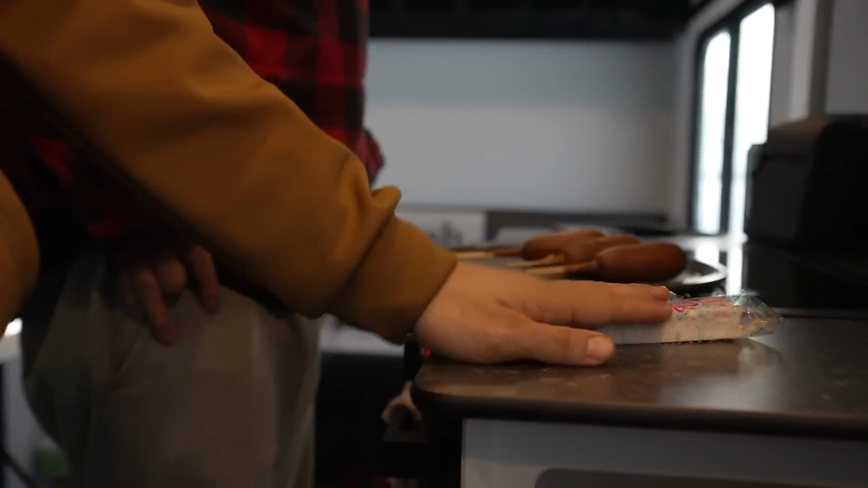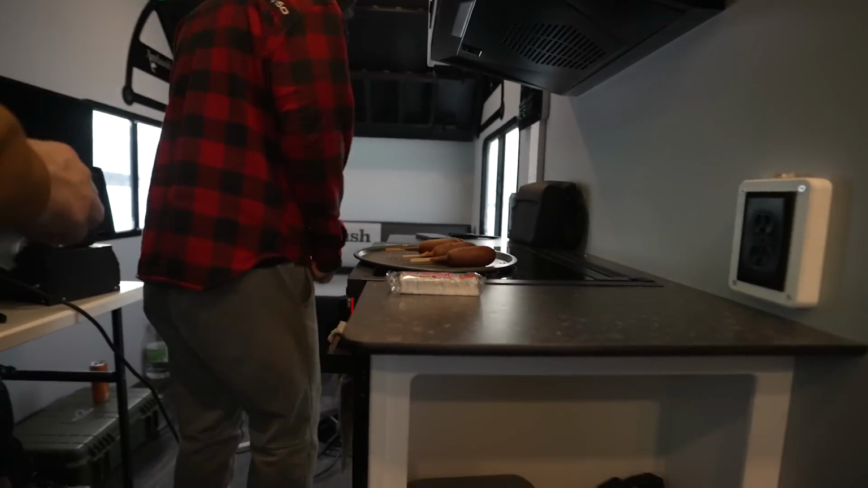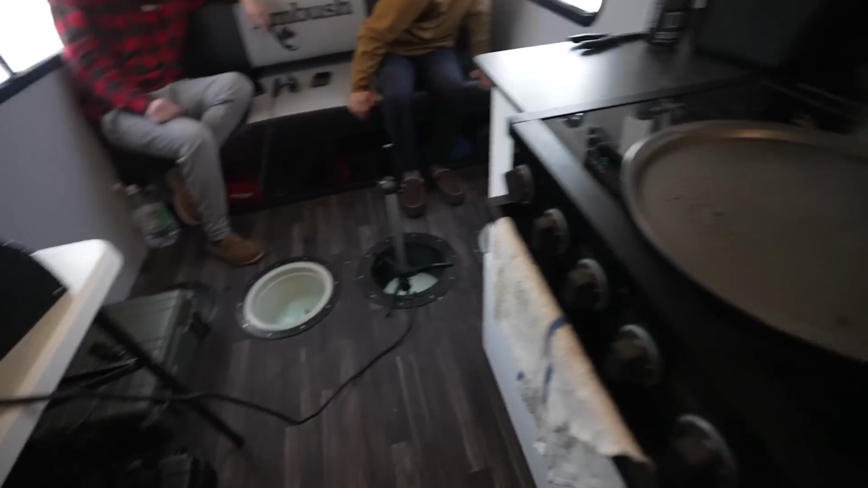Corn dogs. What a breakfast. What a breakfast. Have at her, folks. We got a nice little pancake dog here because this is not a corn dog. You know what would be good with this? Syrup. It is pretty good though. I wouldn't necessarily say it's probably good for you, but...